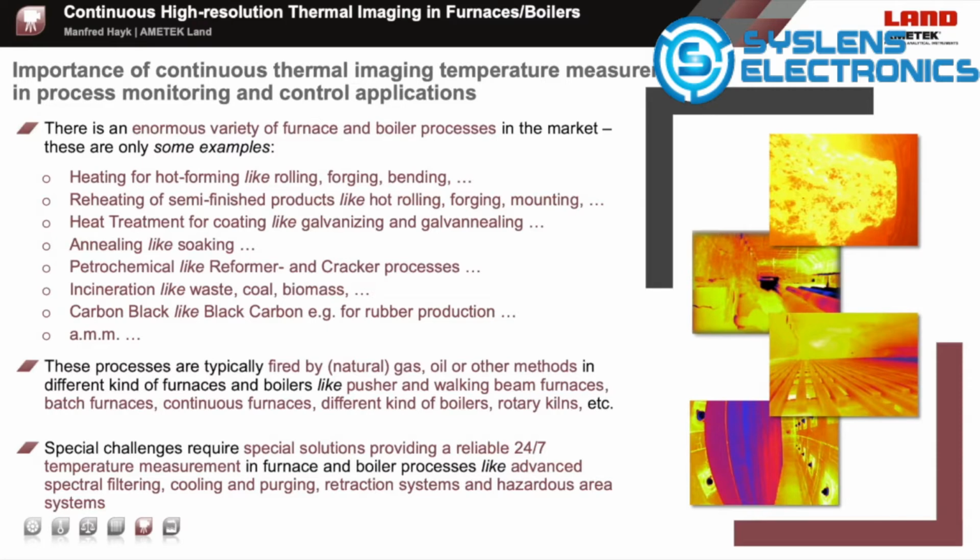Heat treatment for coating like galvanizing or galvannealing. Annealing processes like soaking, petrochemical processes like reformer and cracker, incineration, like waste, coal, biomass. Carbon black, for example, for rubber production, and many, many more.